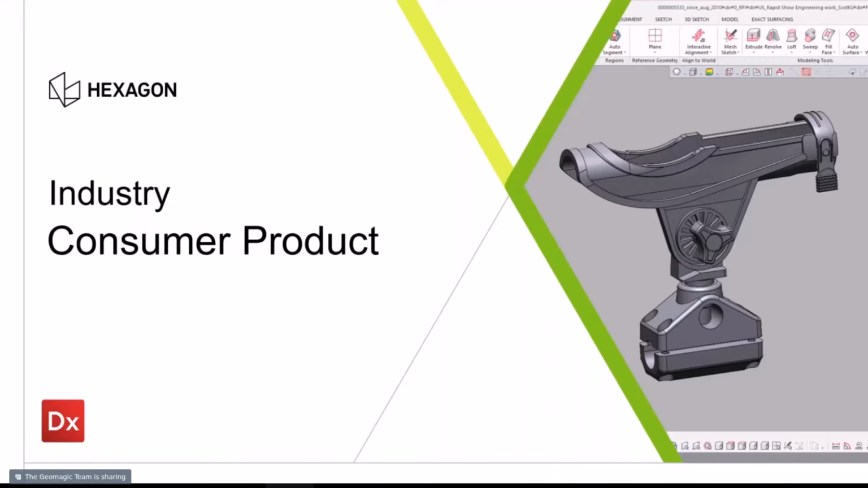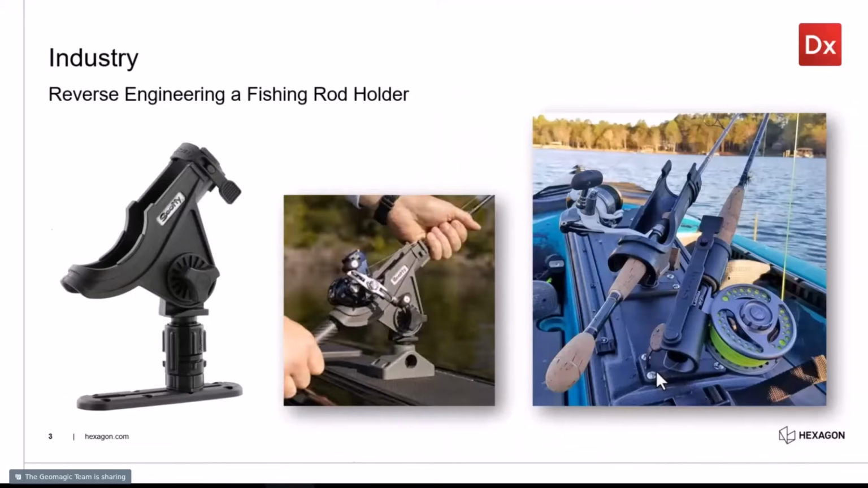So, with that, let's go ahead and jump into this week's, the first week of the year. Well, it's not officially the first week of the year, but our first week. A consumer product. So, with that, I'll jump over to the next slide.